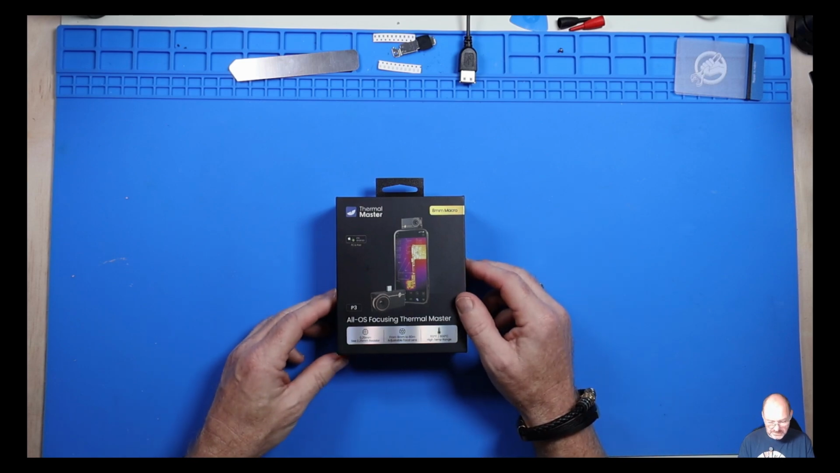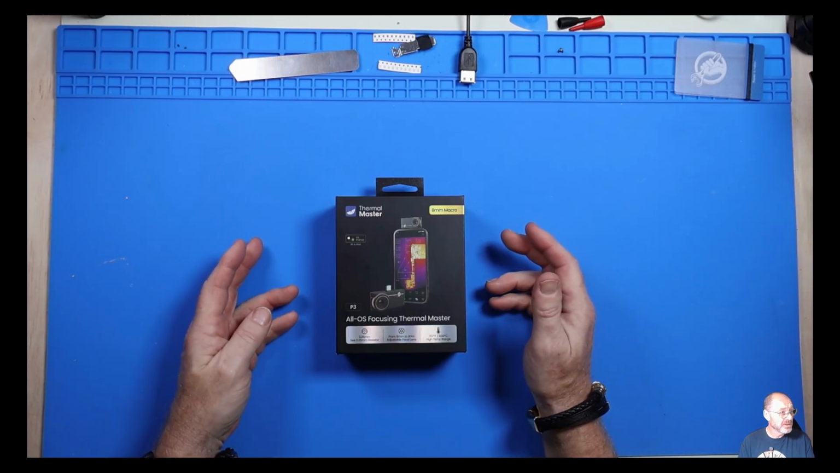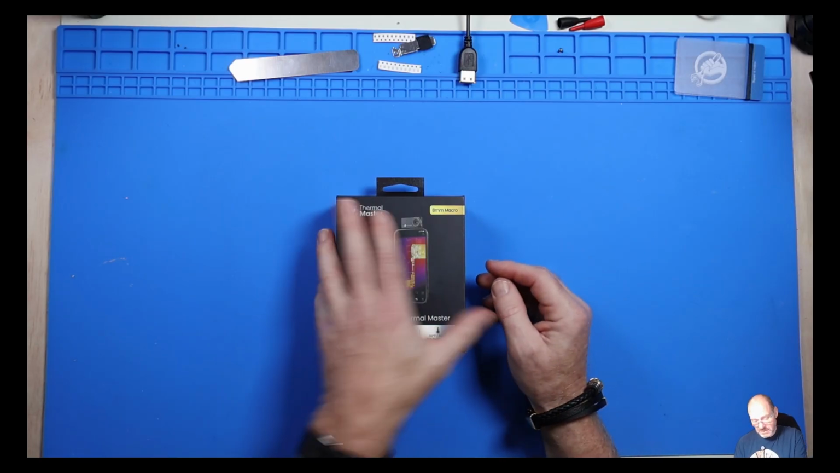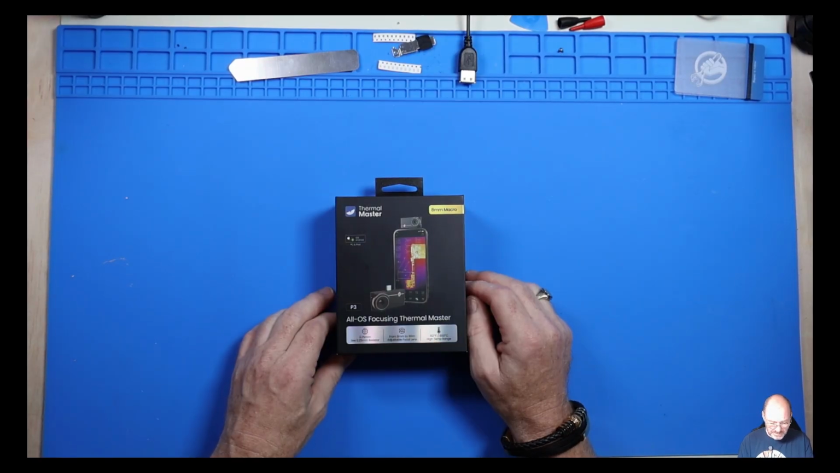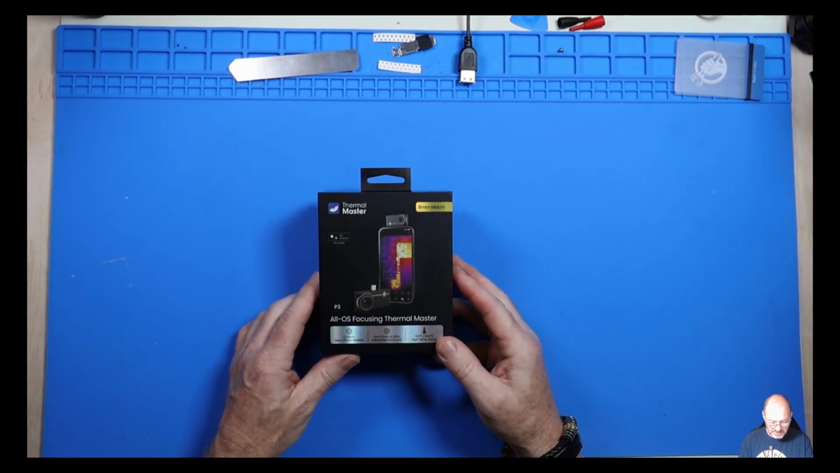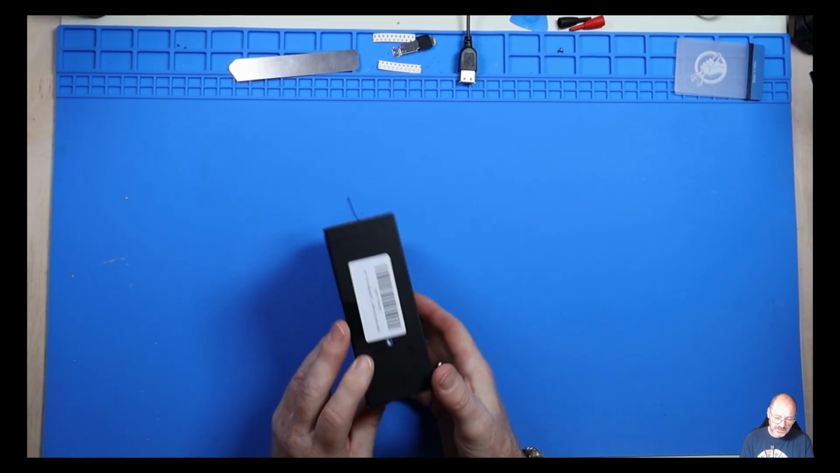Welcome. Today I'm going to do something a little bit different, a bit of an unboxing video. Never tried to do one of these before. First impression, this is a Thermalmaster P3 thermal imaging camera. Supposed to be one of the better ones. Yeah, so it has a high temperature range.